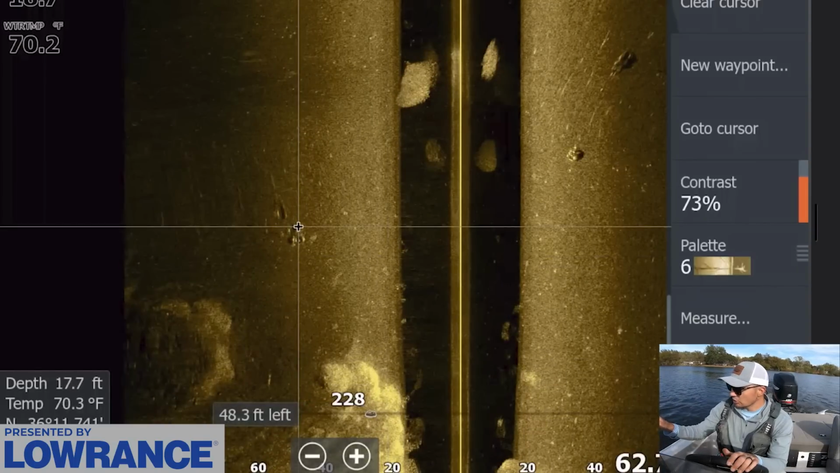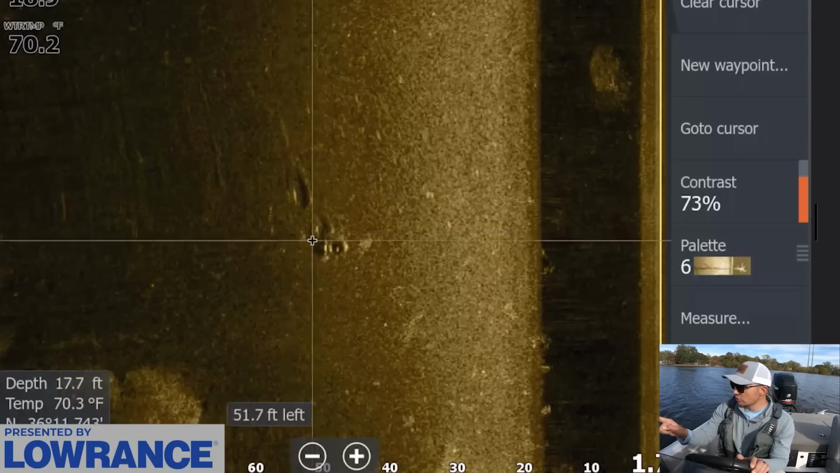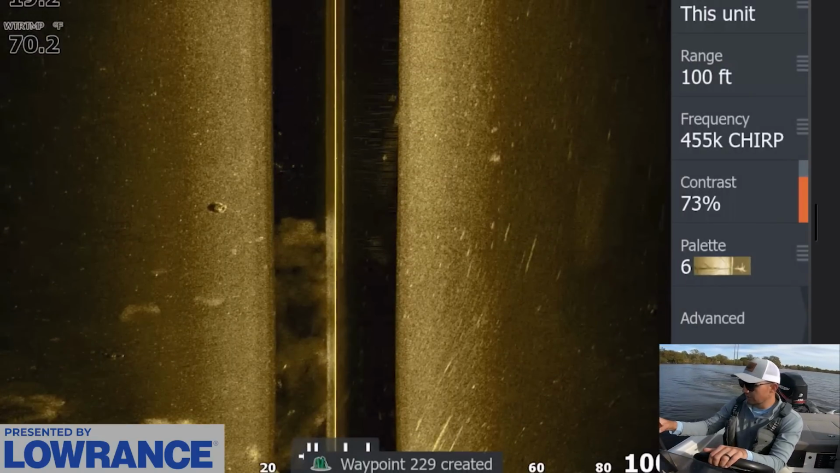Moreover though, we had a little brush pile here I noticed that has a couple fish in it. So there's a fish right there and a fish right there. These are bass that are in more of an ambush mode on that brush pile. So we're going to mark that brush pile right there, and we need to kind of get back because we've graphed all around here. And as you can see, there's a lot going on in this area.